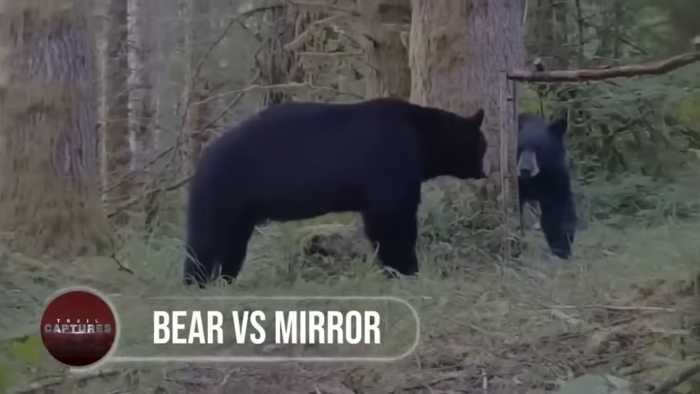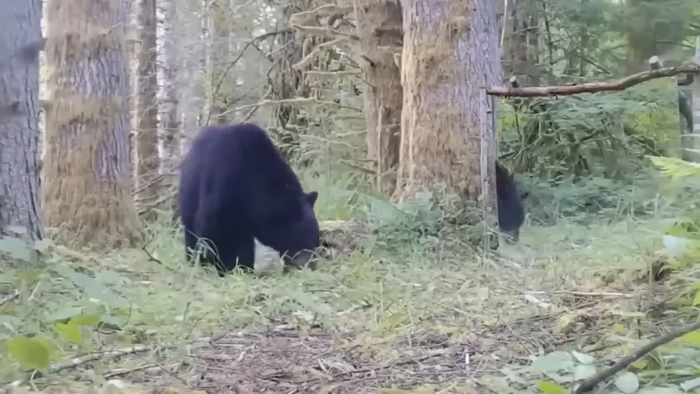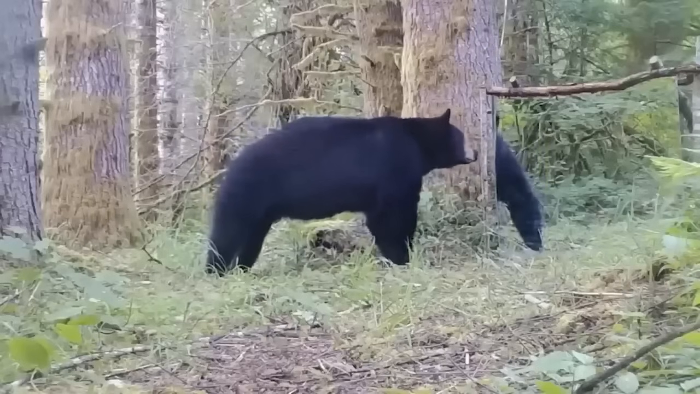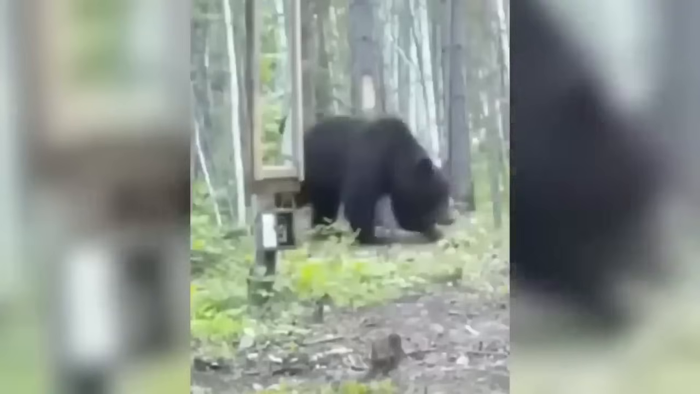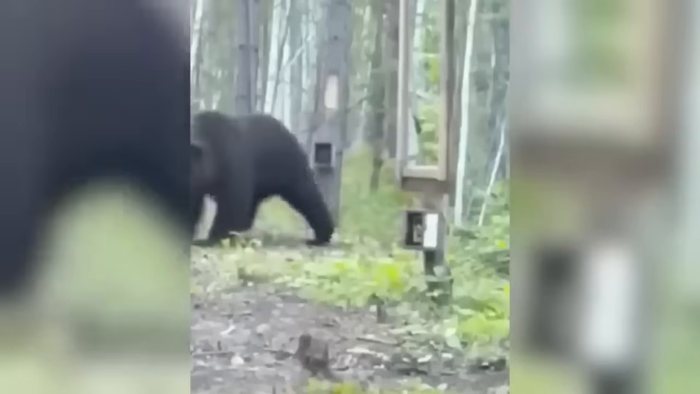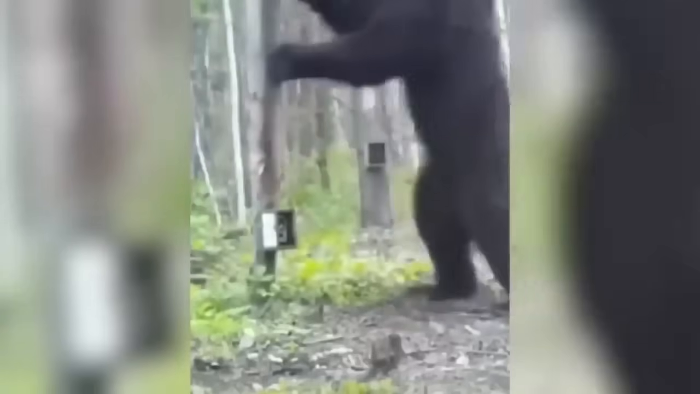Bear vs. Mirror. Who's the fairest of them all? It's a humorous encounter captured by a trail cam. A curious bear stumbled upon a mirror in the woods. Startled by its own reflection, the bear comically leapt away from the mysterious intruder. The baffled bear then circled back, cautiously investigating the mirror from different angles. The comical spectacle continued as the bear attempted to engage in a duel with its reflection, playfully hitting the glass.